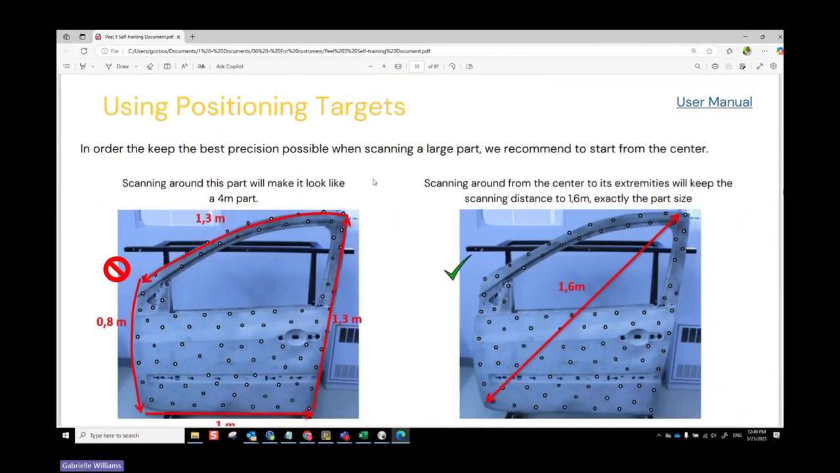And then, using positioning targets for large items. It's super important if you're scanning something like a car, for example, to keep in mind that the accuracy is going to change if you have a longer or larger part. If you're scanning a dinosaur, it's going to be a little bit less accurate than if you're scanning a tennis ball, for example. So when you are scanning that dinosaur, make sure you are taking the shortest path possible from every direction.